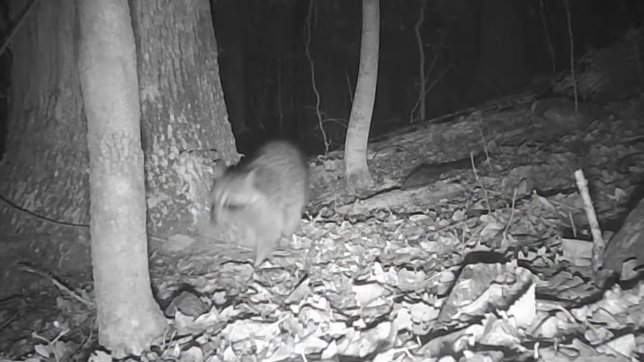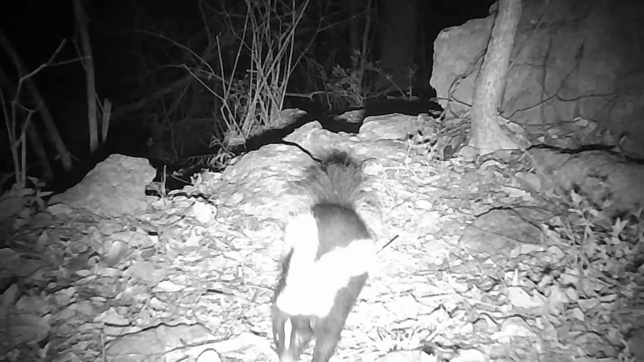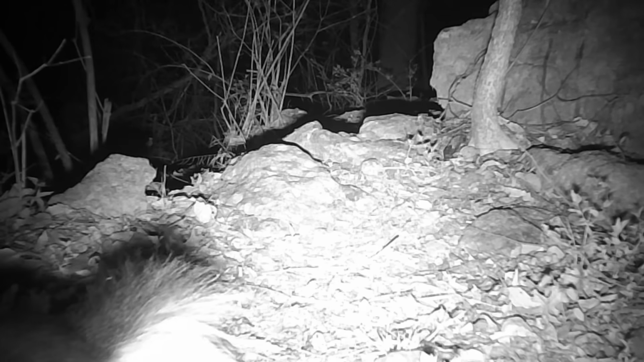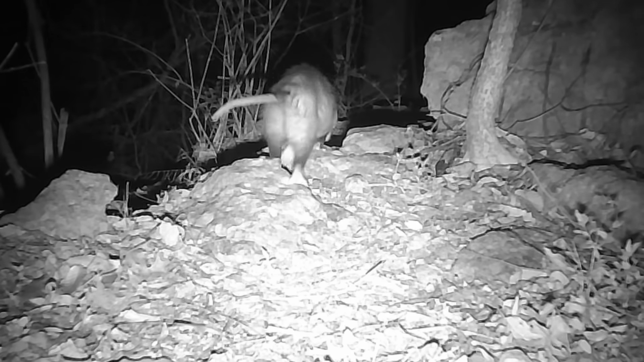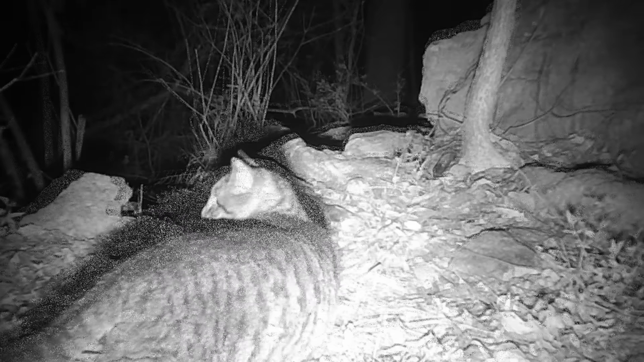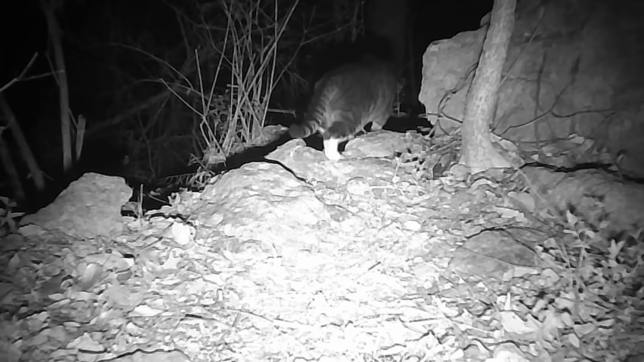Now come dark, coons coming off their den trees. It's their shift coming on. And here's a skunk moving through these rock trails. And a possum. And that looks like Tiger the cat, feral cat moving around.